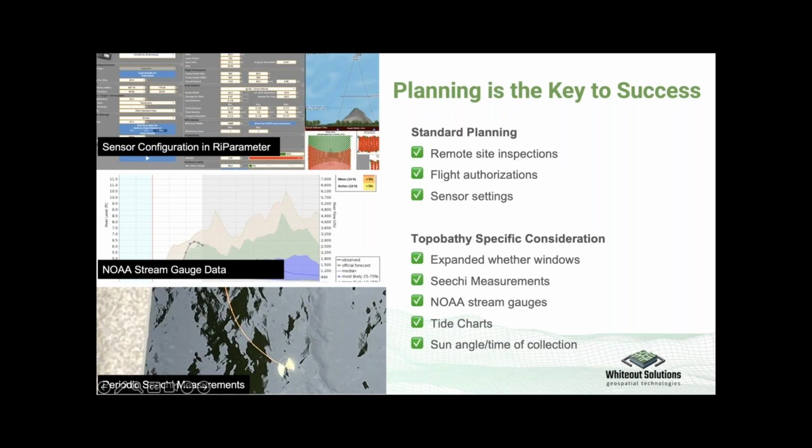When it comes to coastlines, we're looking at tide charts relating more to the depth of the water. At high tide, there's instances where you can't actually reach the bottom. And so we're just trying to make sure that we're targeting the times that are going to be best for actually flying. And then, of course, secchi measurements.